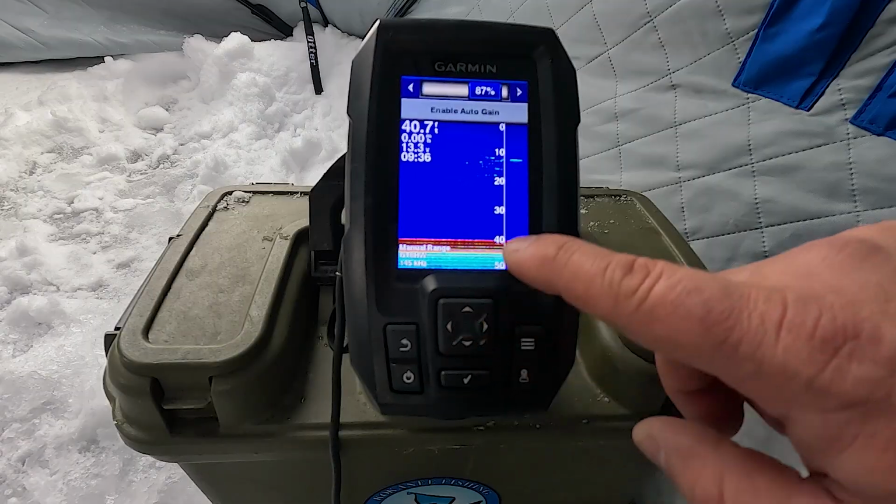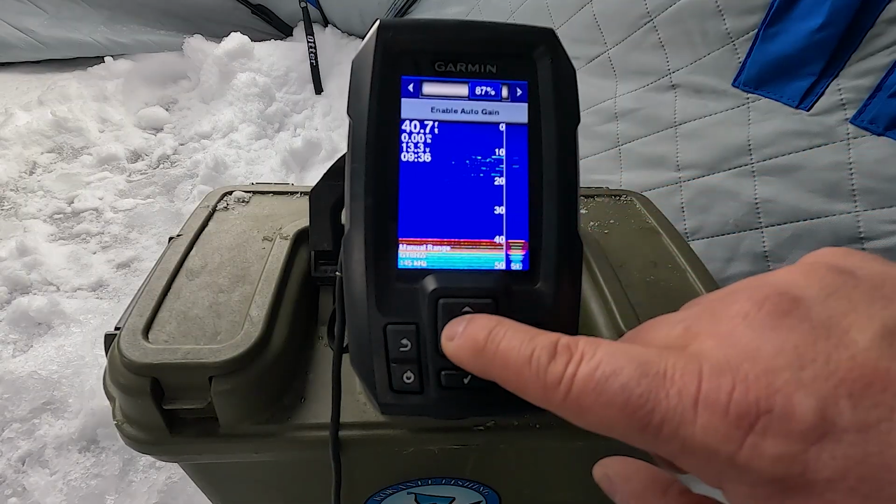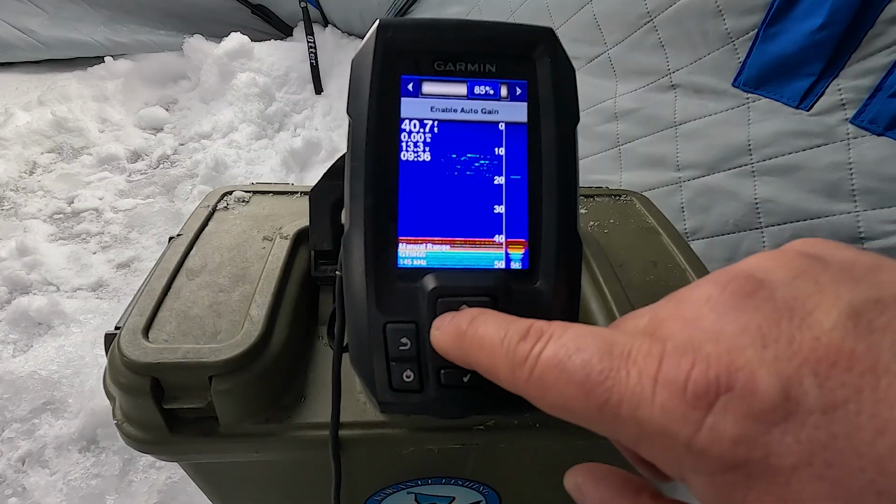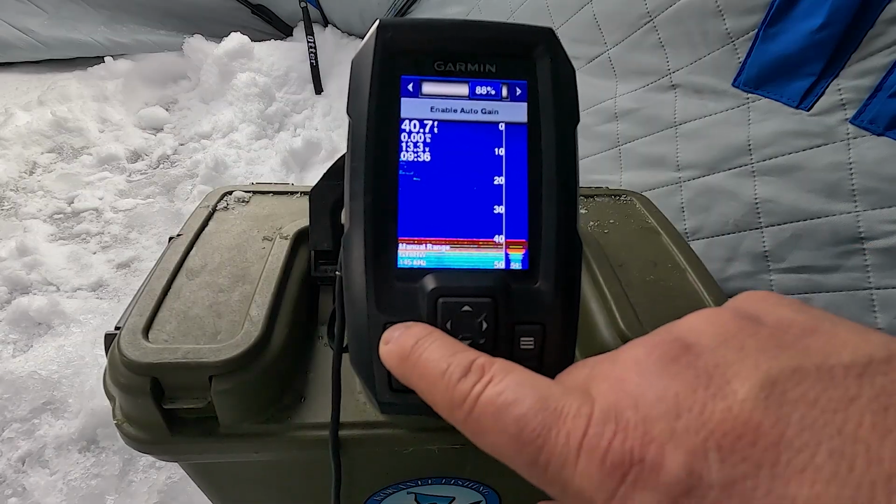But you can see here, this could be bait fish coming in, or this could be smaller kokanee, which I believe it is. Or you turn it down to get rid of them. Back to the main menu.